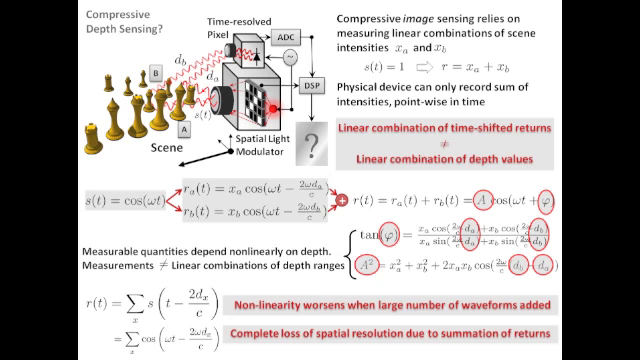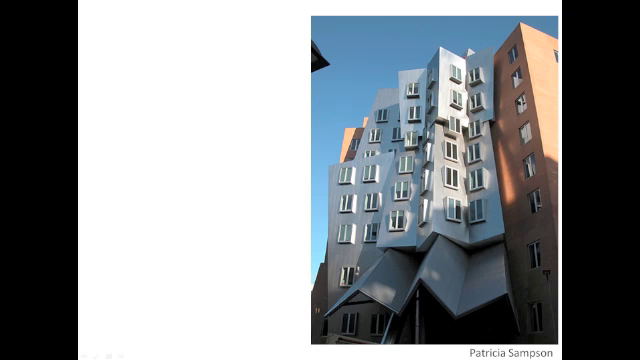Our solution depends on a key observation about scenes. Most objects in a scene are composed of piecewise-planar facets. In this work, we operate under this assumption. Extending our method to curved objects will be a subject of future work.